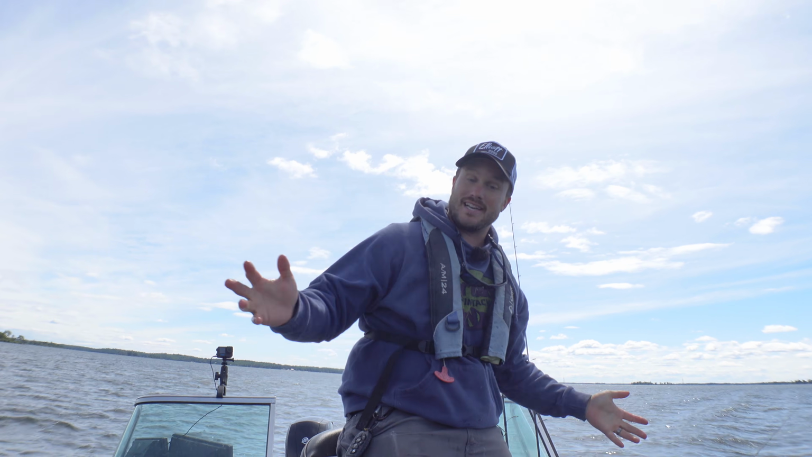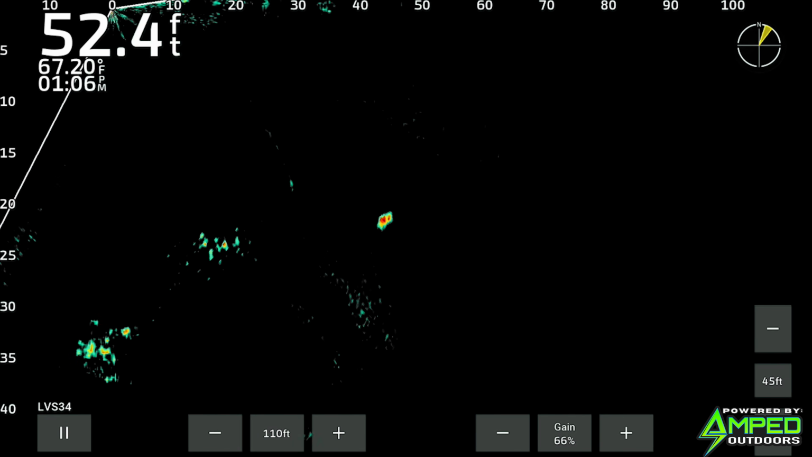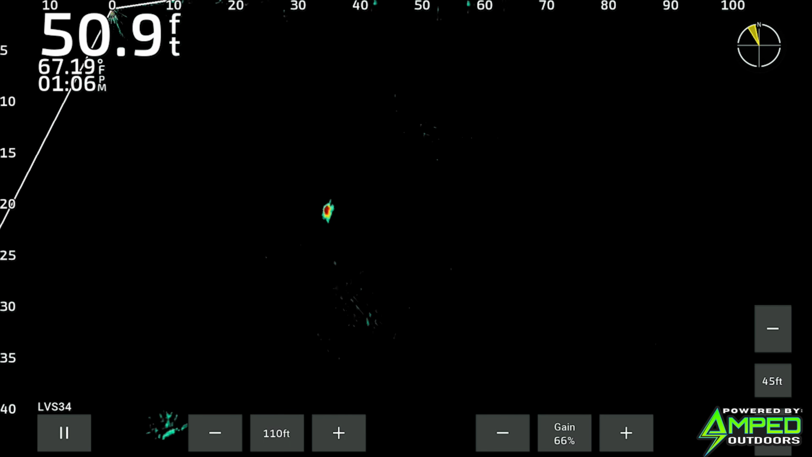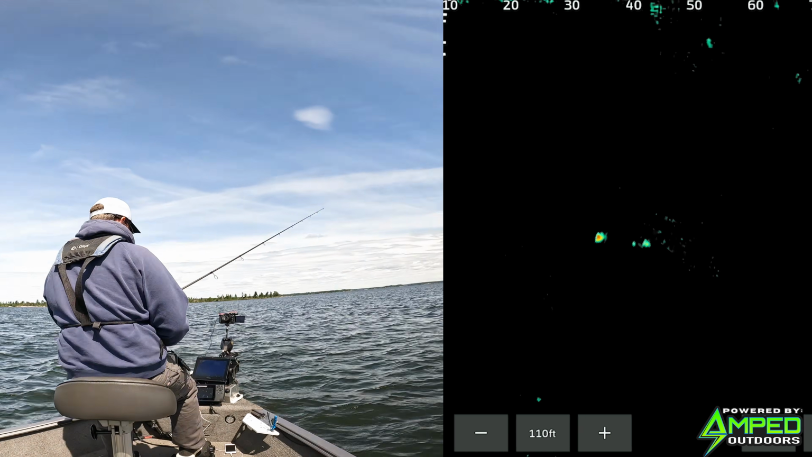What we got going on over here, like I said, we're gonna go to that structure. And before we got there, I was seeing these marks out here, and there's all this bait. We're over like 50 feet of water. They're down probably 15 to 25-ish. That one was up even a little higher, and there's more around, so I think we're gonna keep cruising this stuff. Oh yeah. These might be pike.